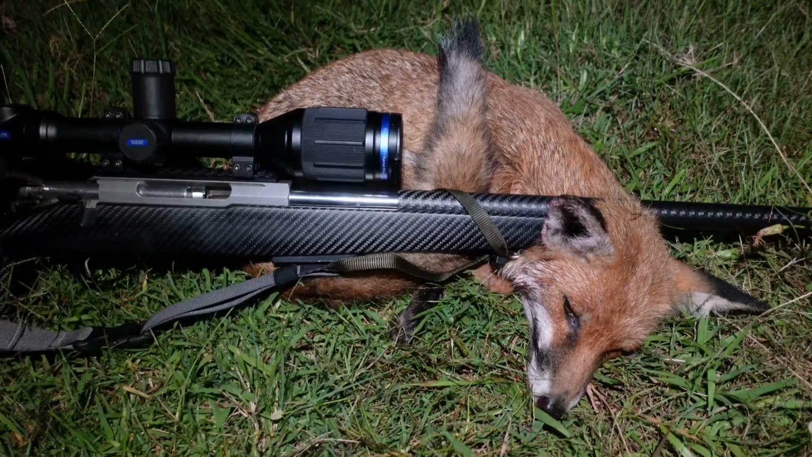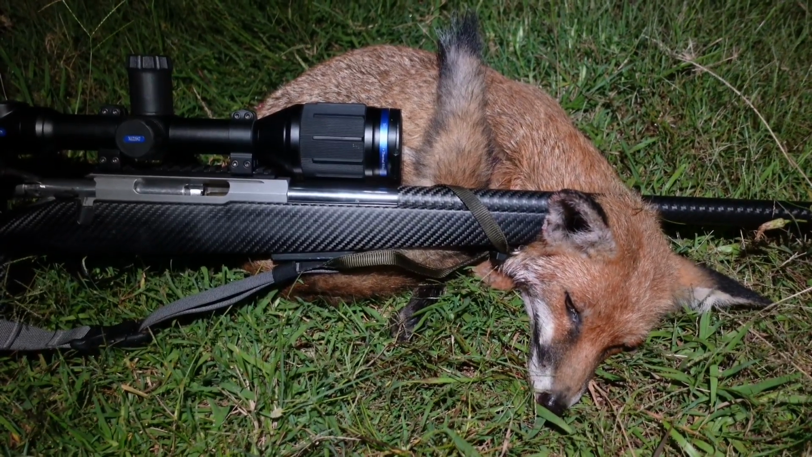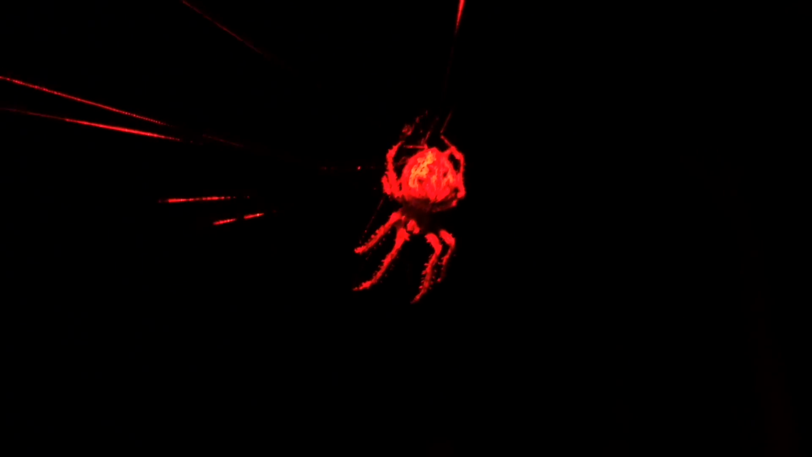Fair pegged her. As you can see, I've got the tail over the hole because it's reasonably graphic from a 87 grain VMAX 6mm projectile. These guys certainly haven't dried up yet. There's still heaps of them out in the paddock at the moment.